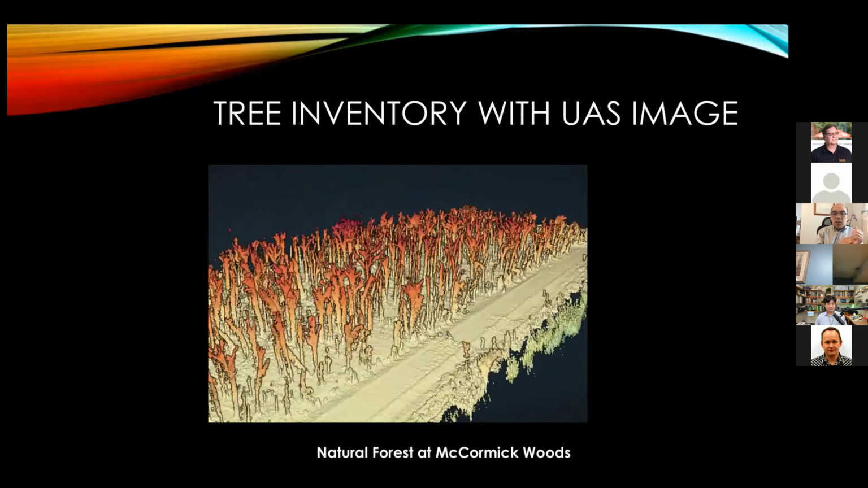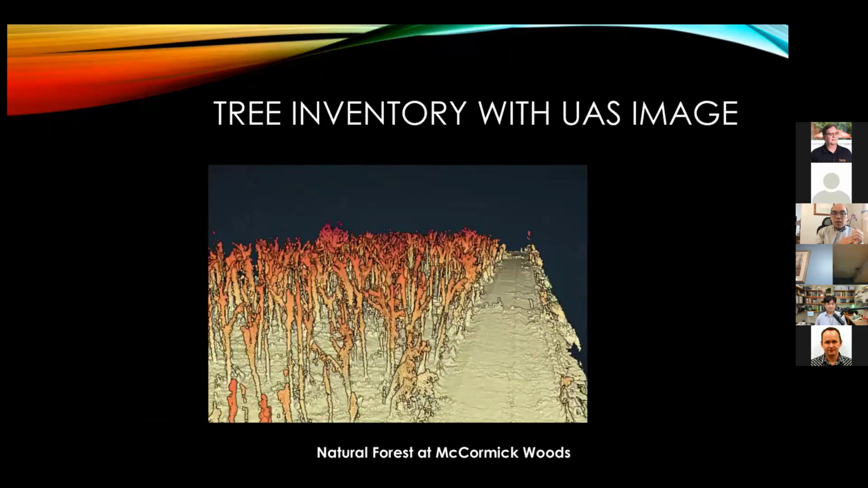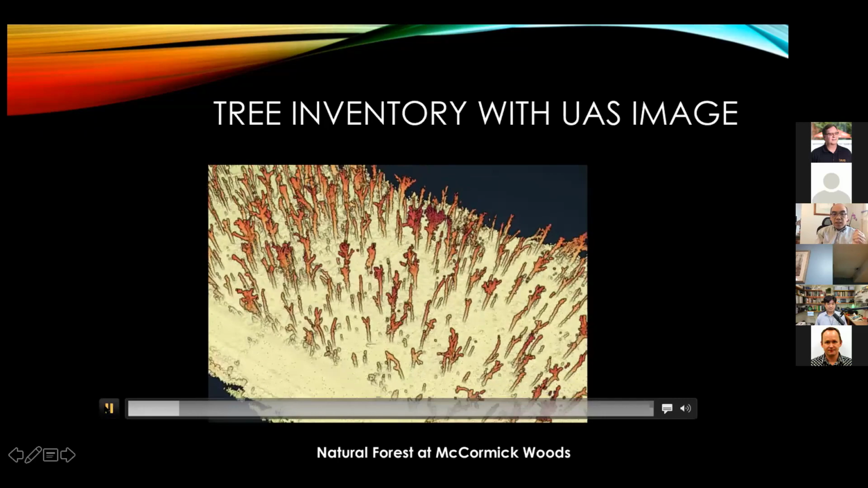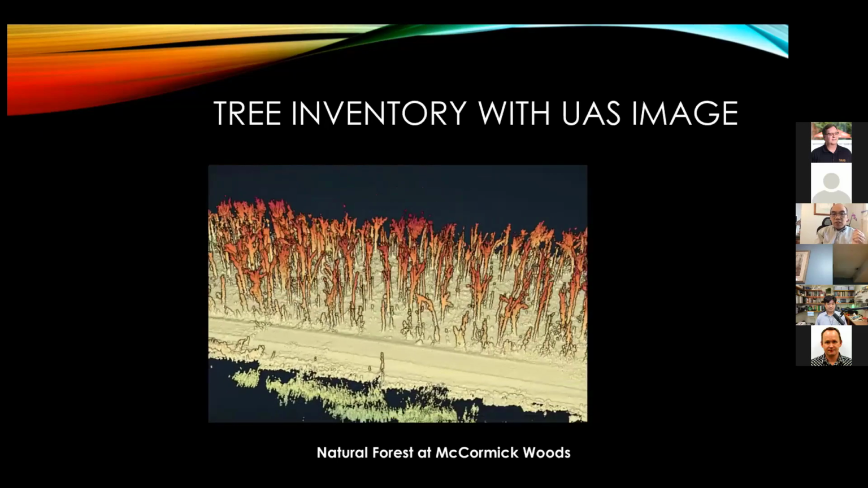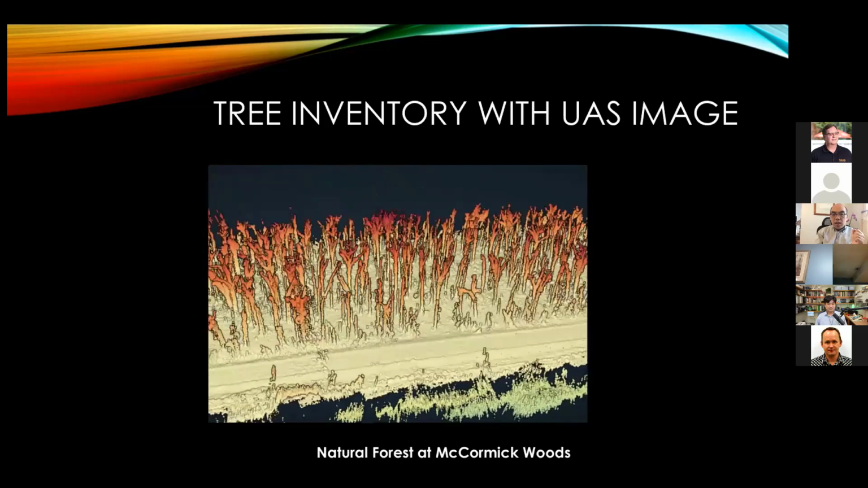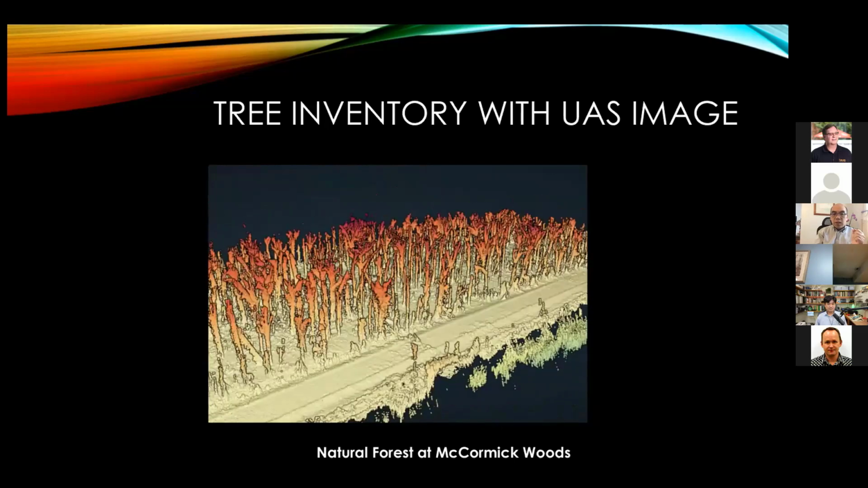And what you're seeing here is a day right after the big snow that we had. There's a lot of snow on the ground, but with this RGB photo-derived 3D cloud, we can do stem mapping of every single tree, and we can estimate the diameter and the height of the merchantable materials.